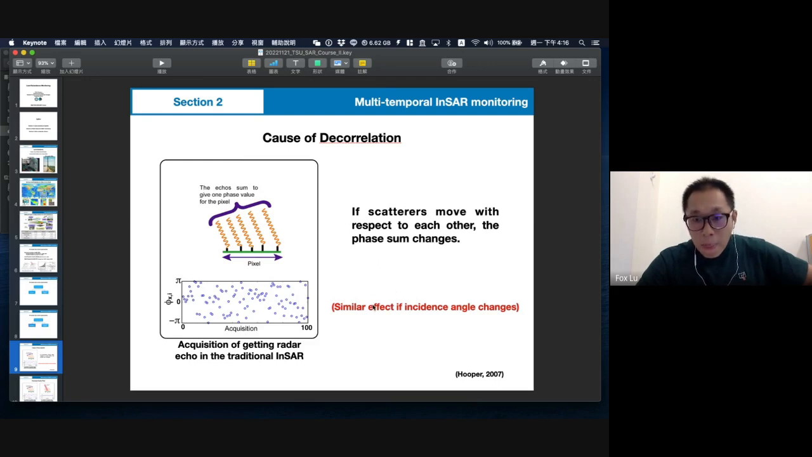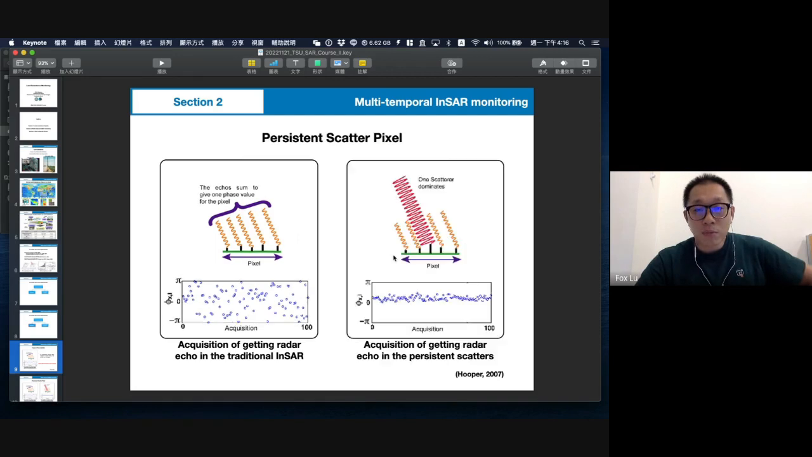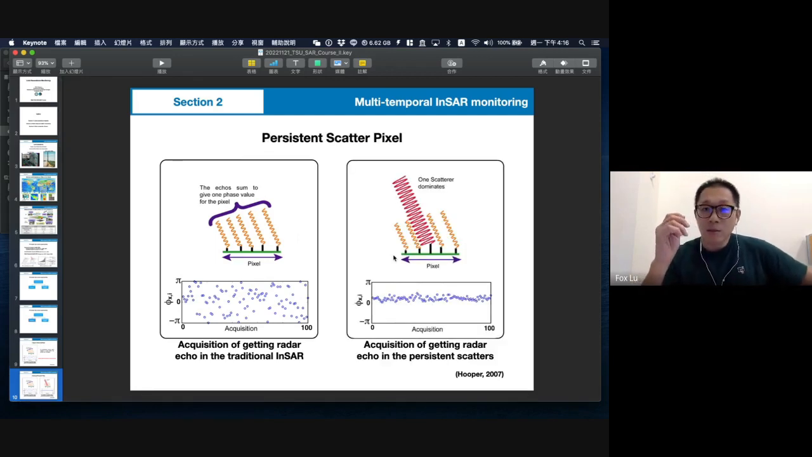Sometimes the look angle difference may cause the same problem. So the scientists found that maybe we should develop the idea of a persistent scatterer. It means it is impossible to find a good pixel among all pixels, but some pixels contain a very good building or tower.